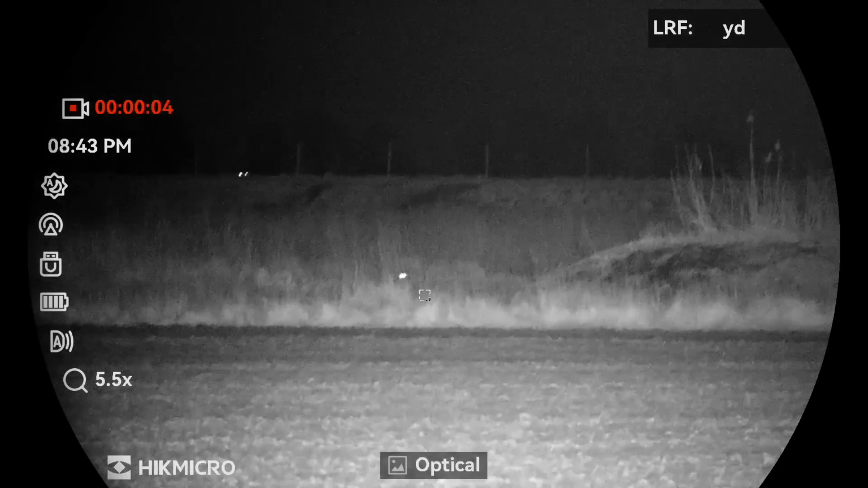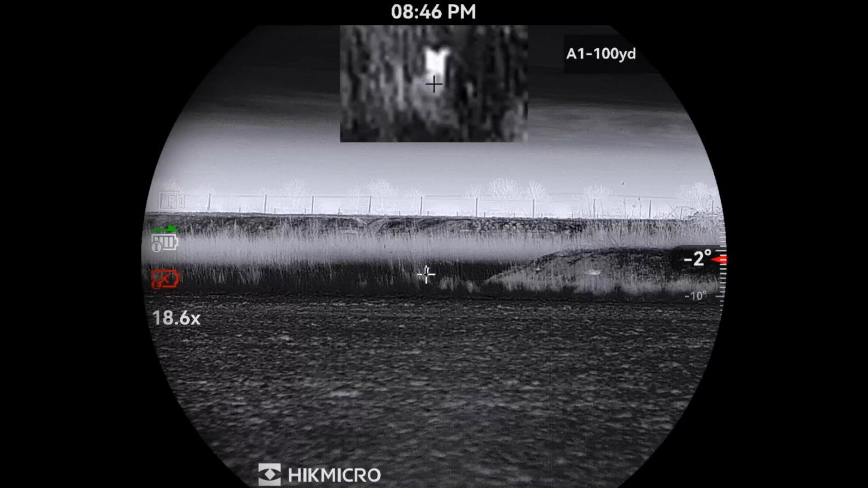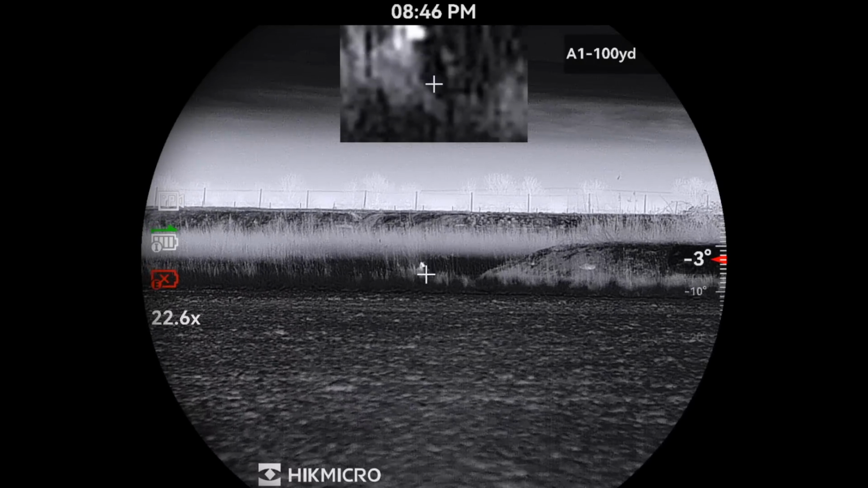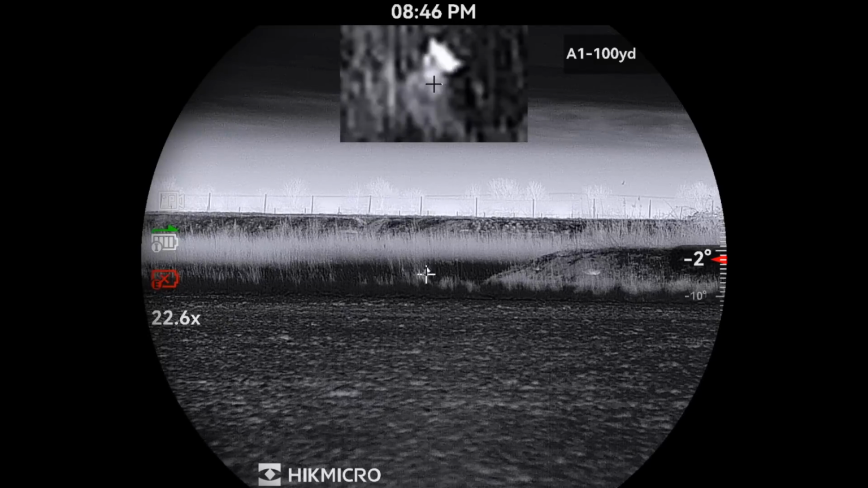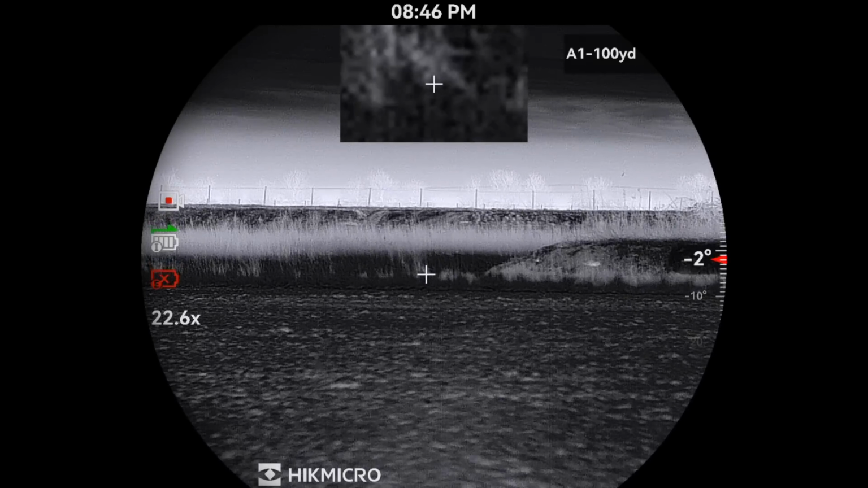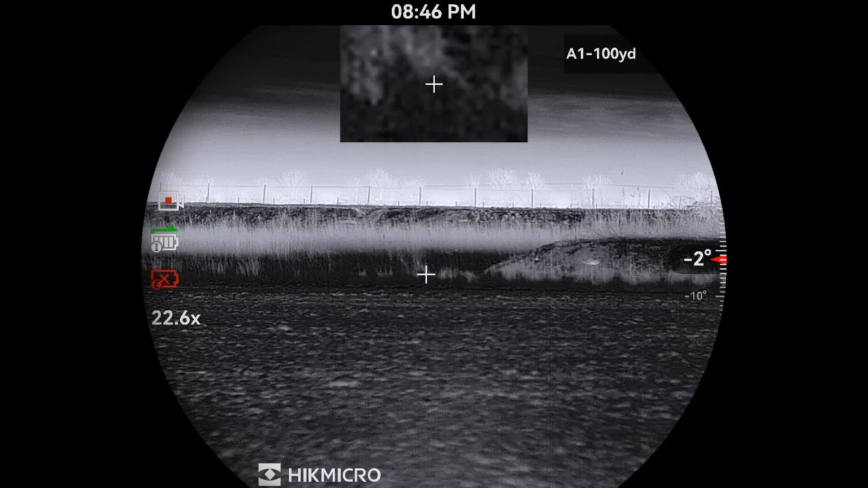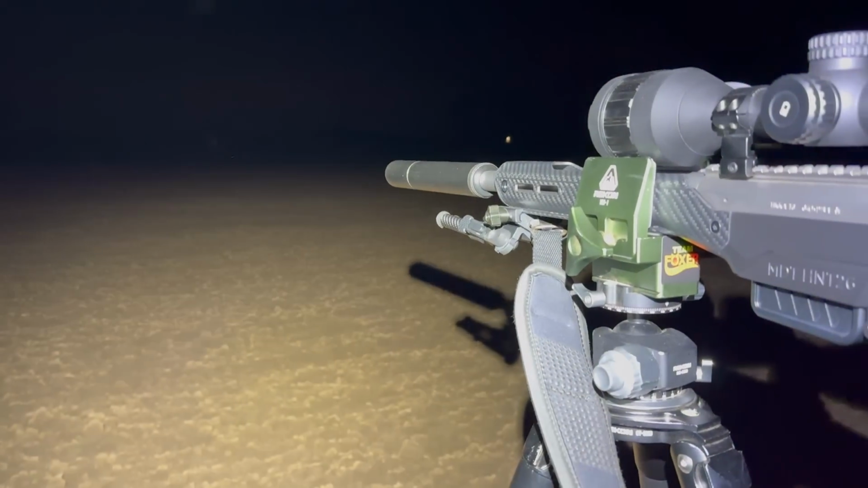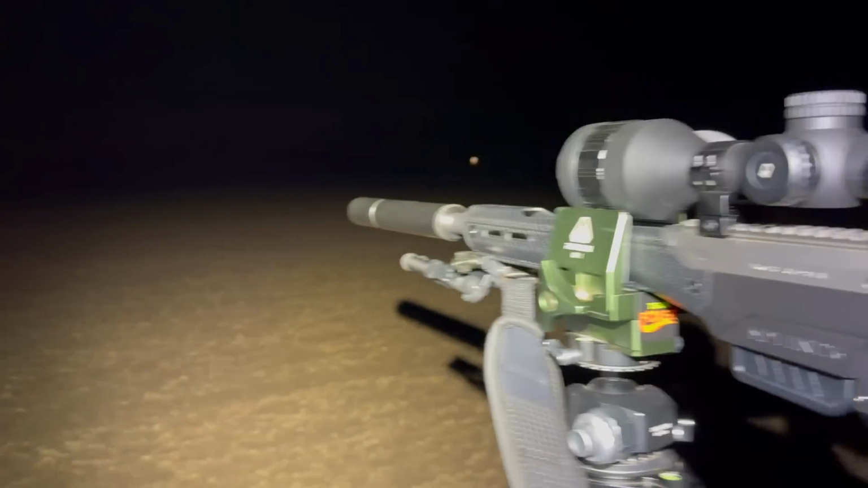With the caller playing fox fight, it was enough to entice the fox out of the long grass. It was a little over 100 yards to the front of the grass, so I get steady on the Rekon Sticks and take the shot. Big solid thump. Nice safe shot because it had the reservoir behind it. Probably about 100 and, I don't know, 100 and something.